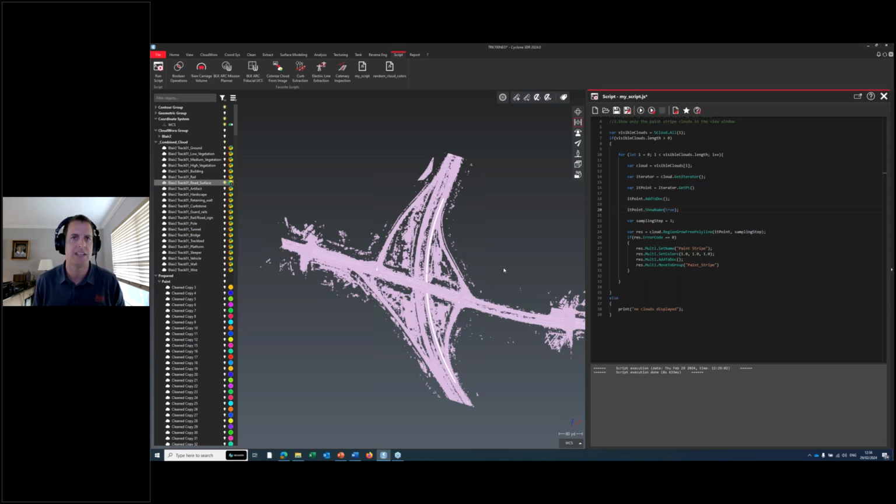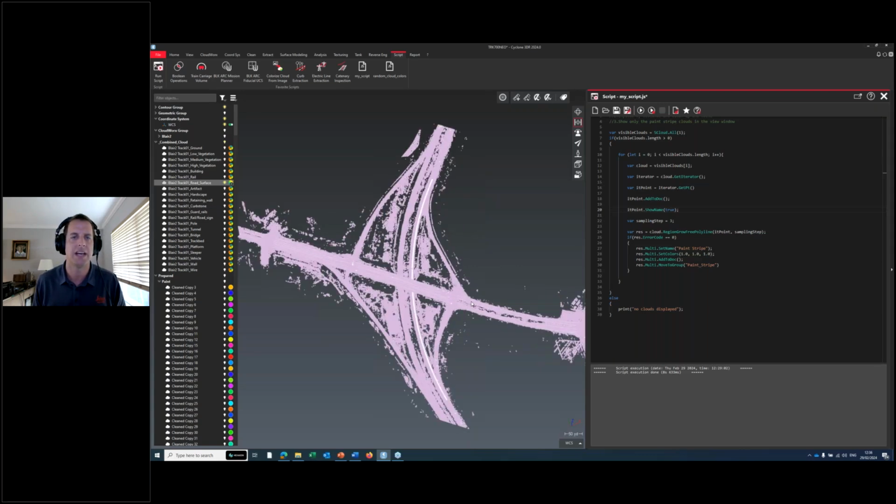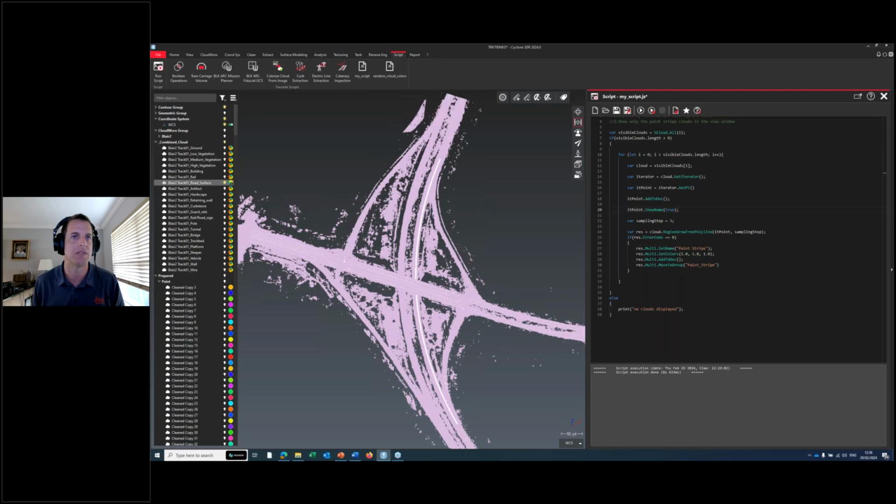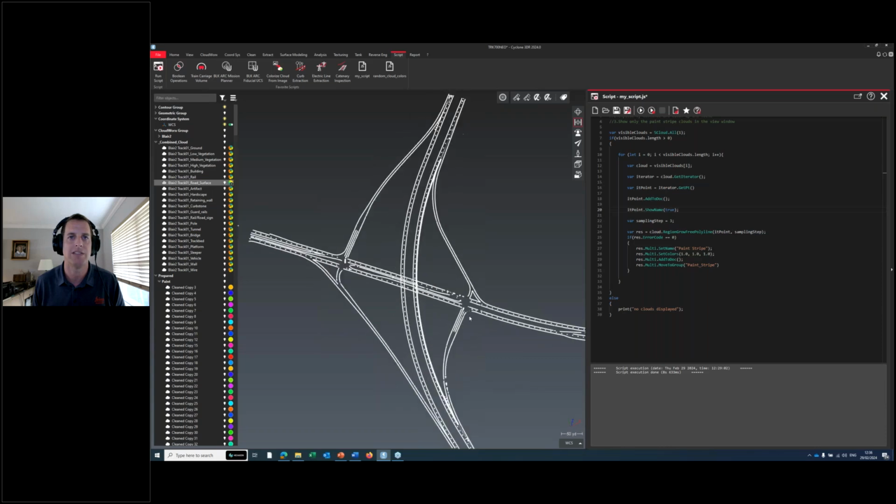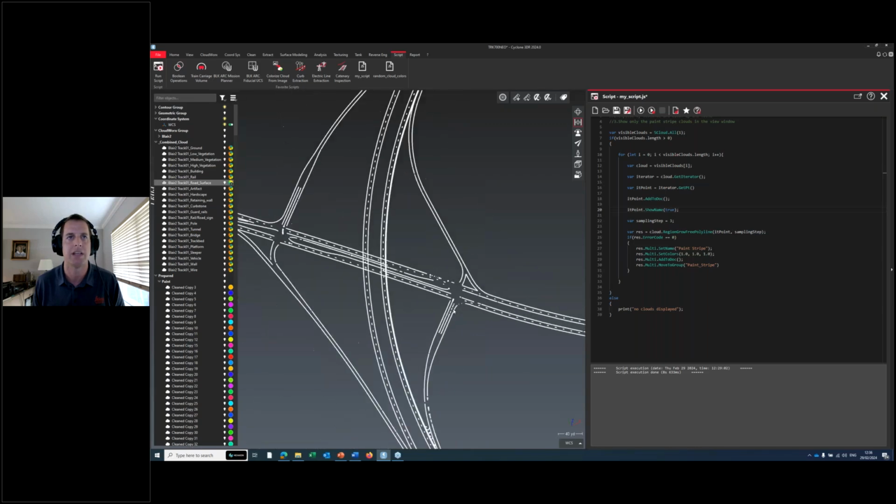Most of that, like I said, it's a big project, is in classification, and then running it through 3DR, maybe as long as an hour and 15 minutes total. And I've got all these paint stripes, ready to clean up and add to my CAD drawing.